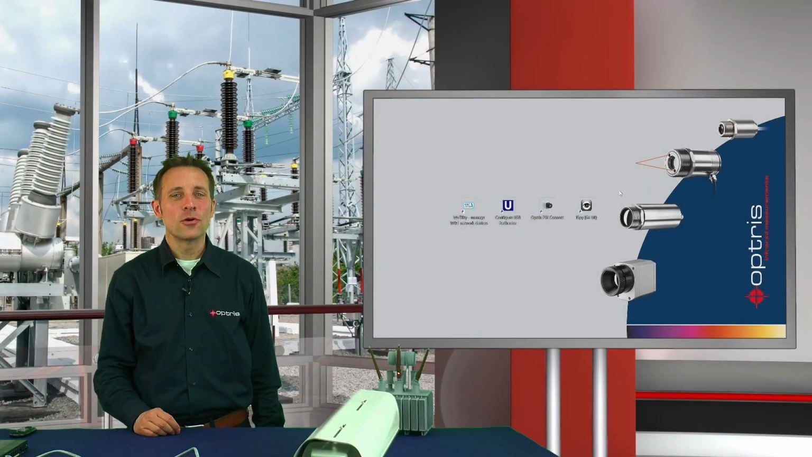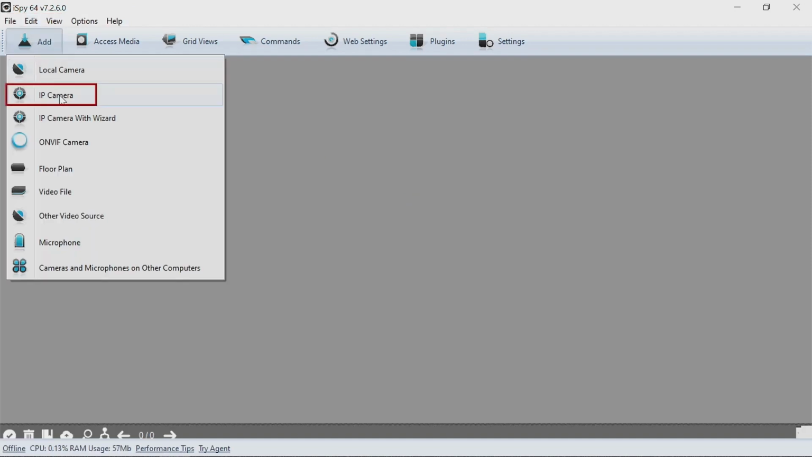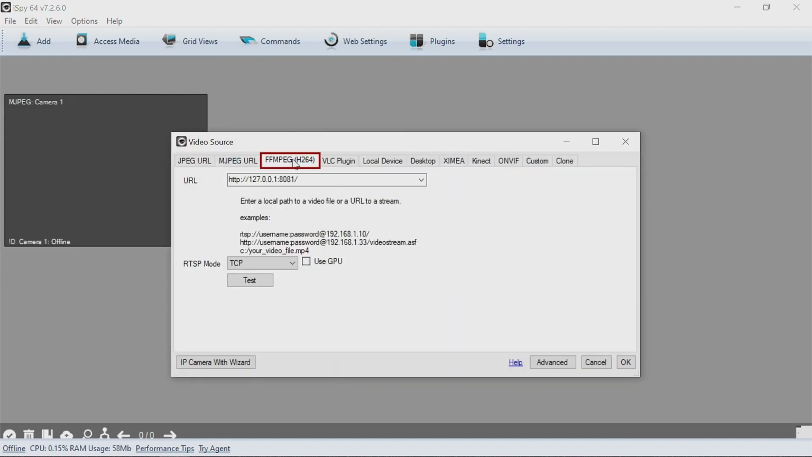As I mentioned before, to monitor all cameras on one screen, you can use the software iSpy. Open the software iSpy on your PC. Go to the menu Add and IP camera to integrate the XI400 infrared camera into the iSpy software. On the tab FFmpeg, enter in the line URL the IP address of the camera. Click on OK and on Finish.